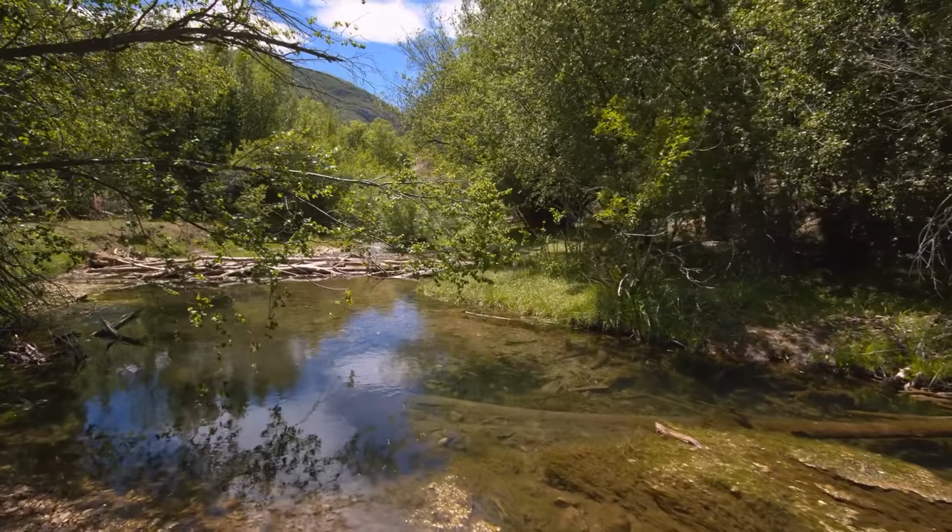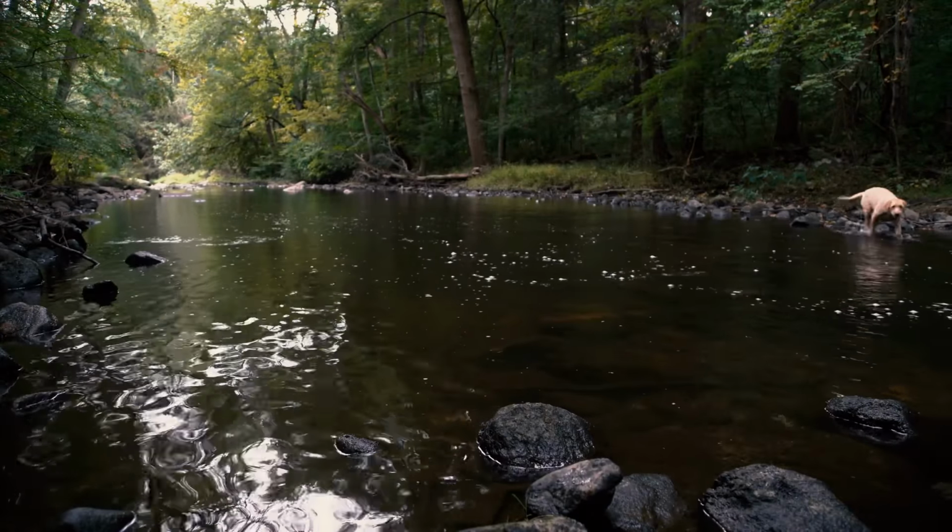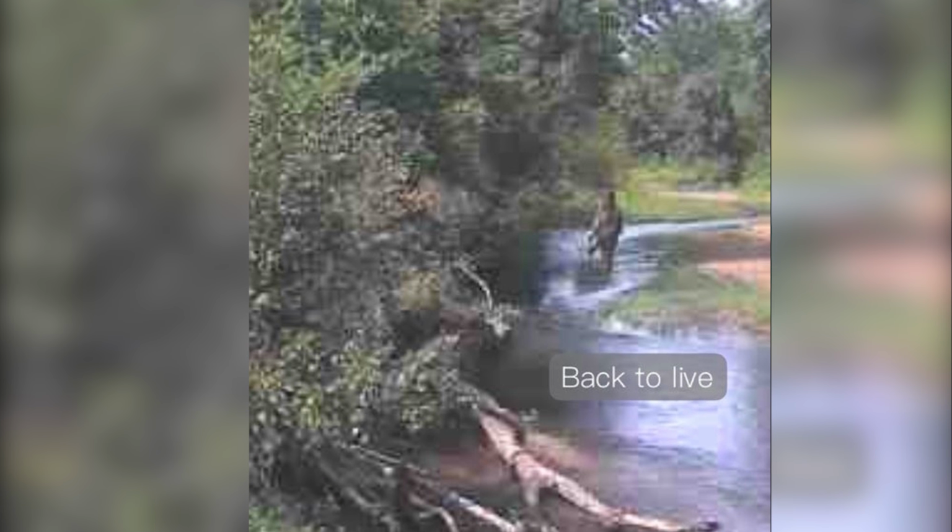Because the camera was set to standard resolution to save battery and signal, he didn't have a high-def image, but the size alone was pretty crazy.